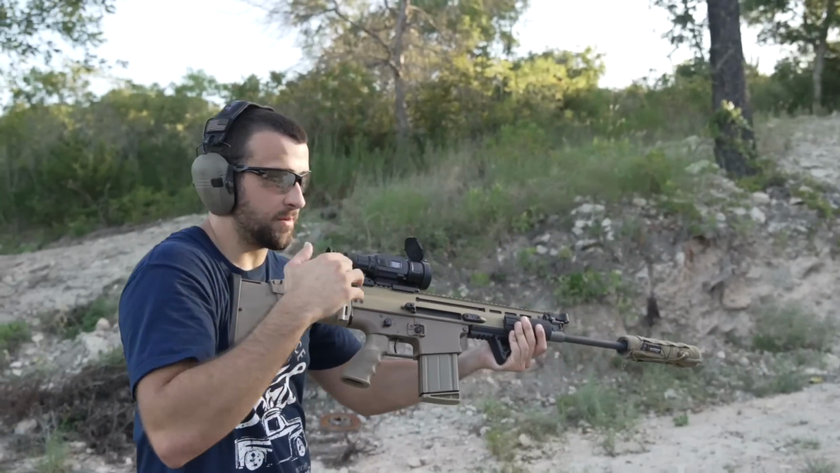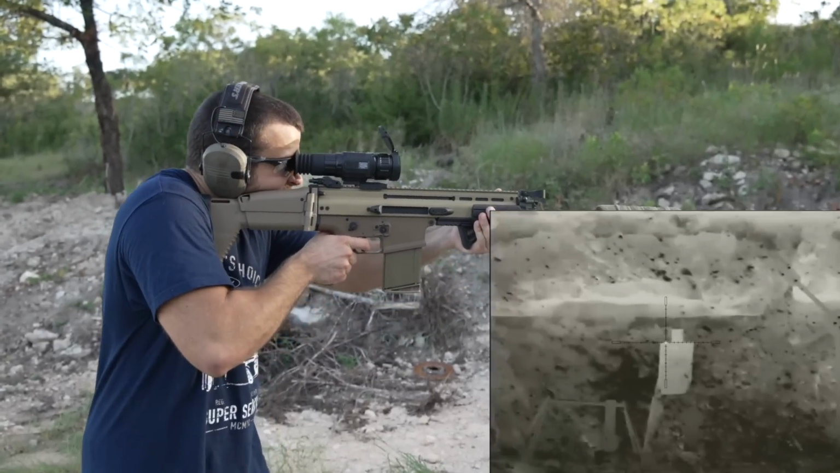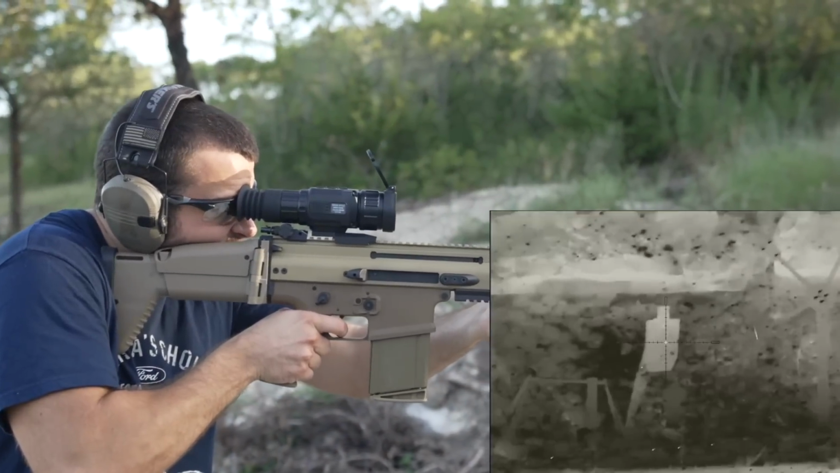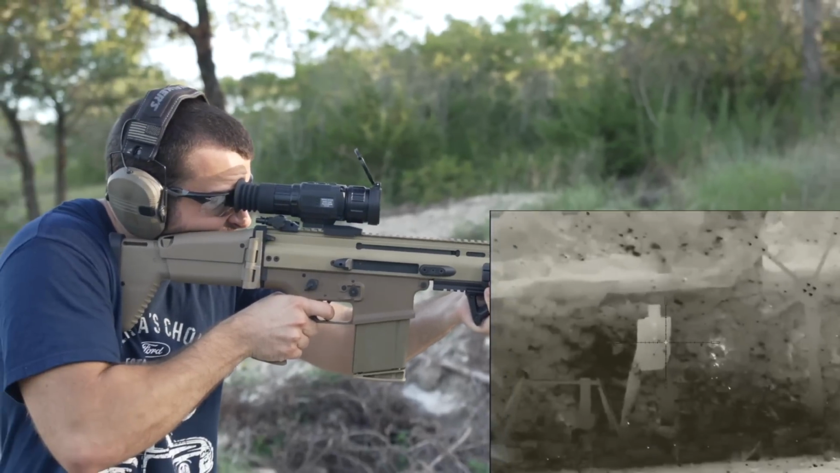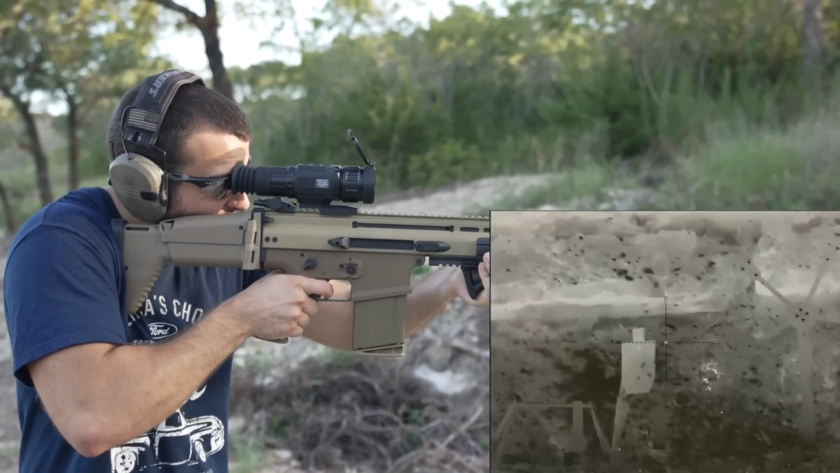Trying to shoot a little bit more quickly, just because if anything, that's going to be more abusive on the optic. You can see it bouncing off and landing right over there. Oh, cool.